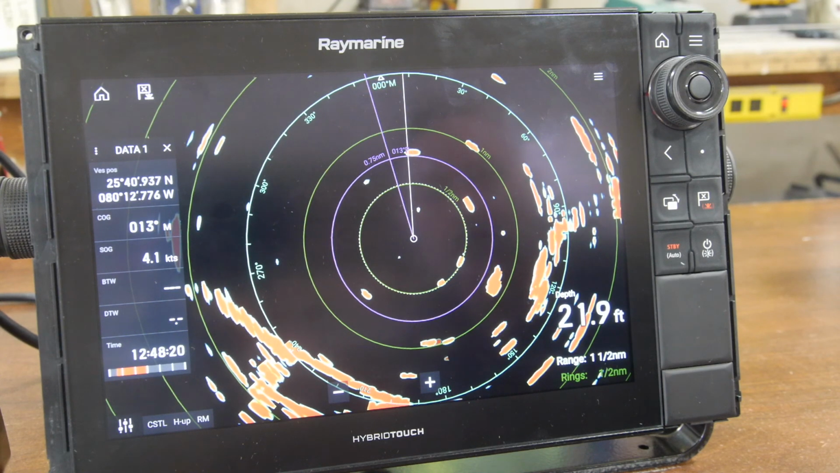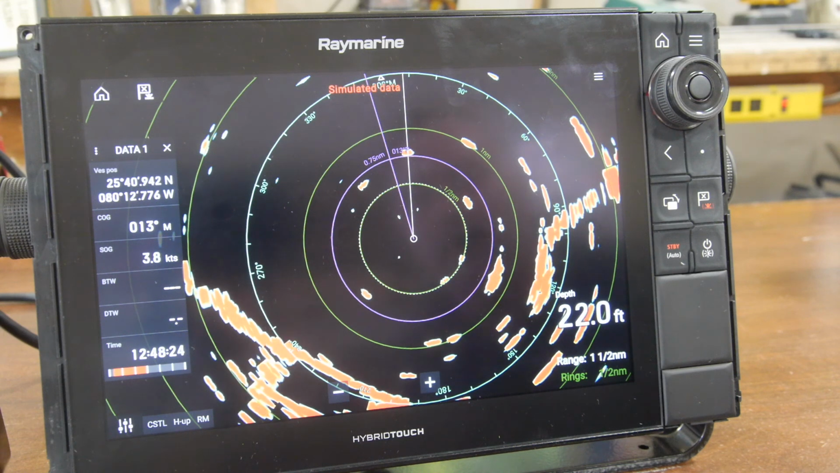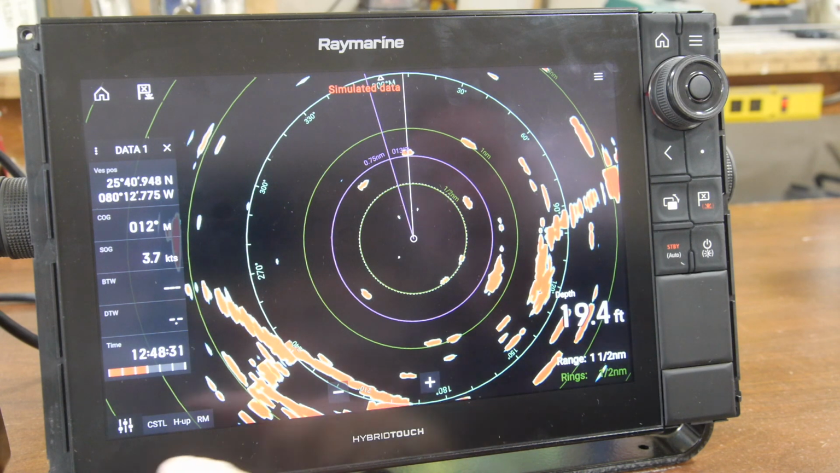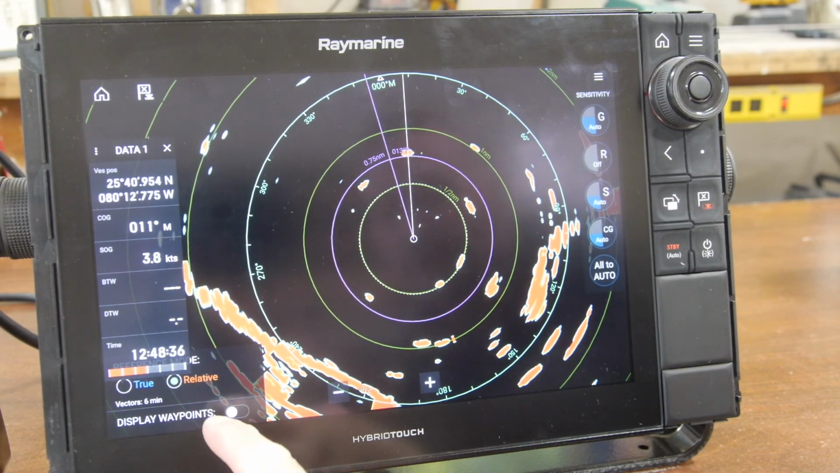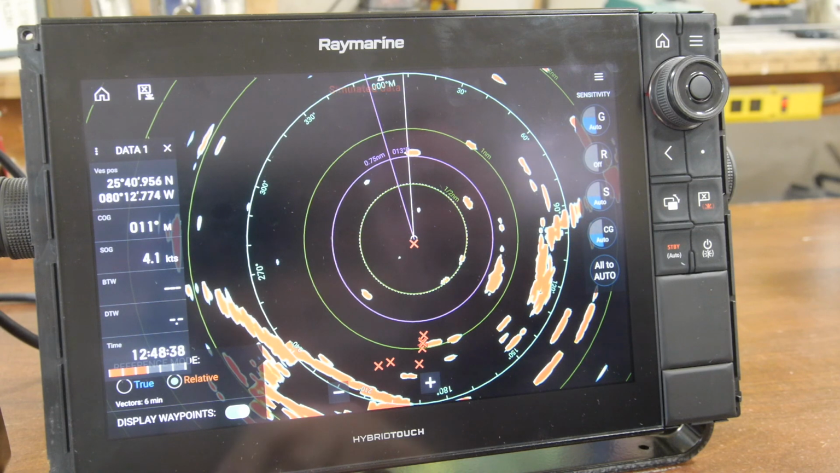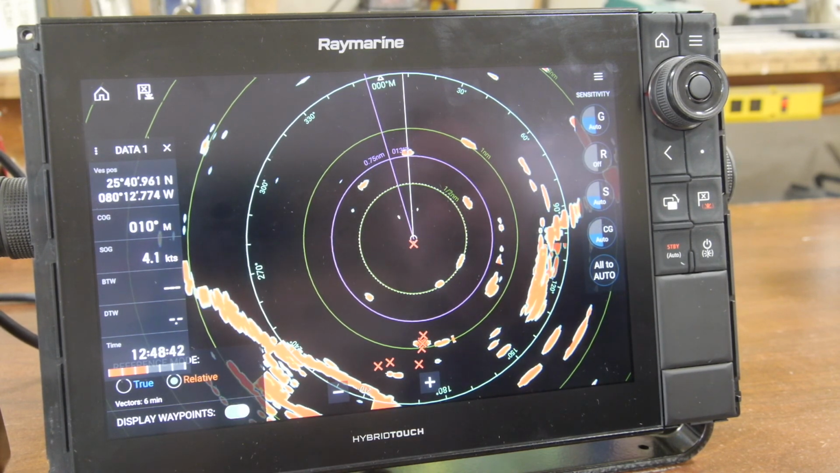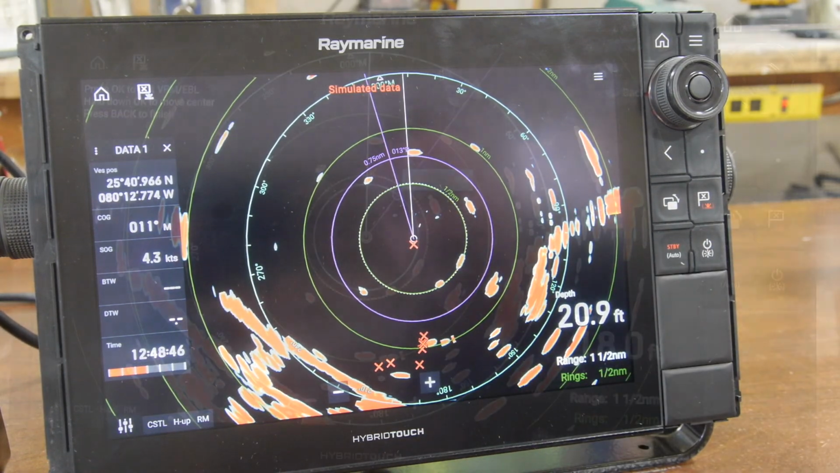Another feature on the Raymarine screens is whether or not we want to show waypoints on the radar screen. In order to show waypoints on the radar screen, simply select the filter button on the bottom left, and you'll see the waypoint option to hide them or make them appear. You'll see when we turn them on, that the X's appear in the system.